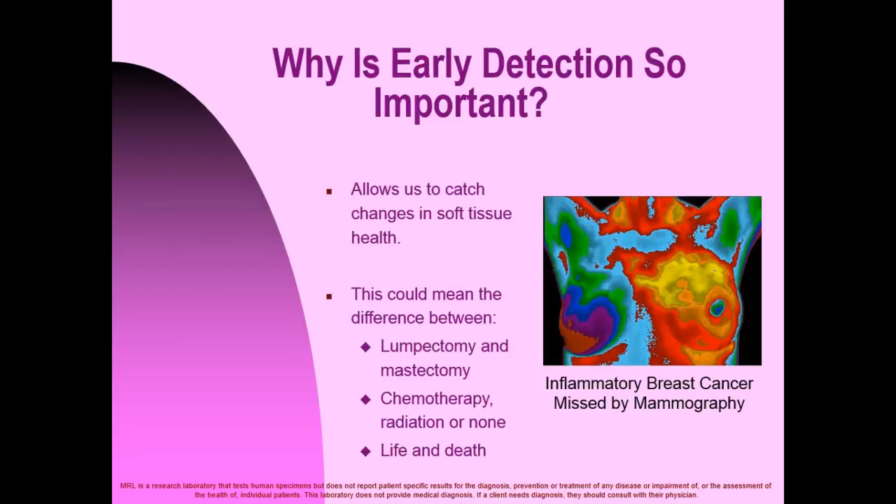Why is early detection so important? It allows us to catch changes in the soft tissue health. This can mean the difference between a lumpectomy, a mastectomy, chemotherapy, radiation, or none. Life and death. On the image on the right, you can see the left breast has an inflammatory breast cancer missed by mammography in this patient.